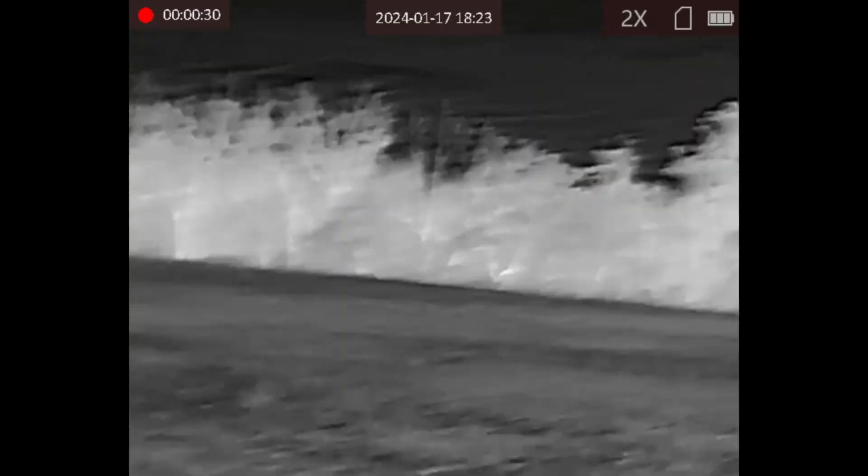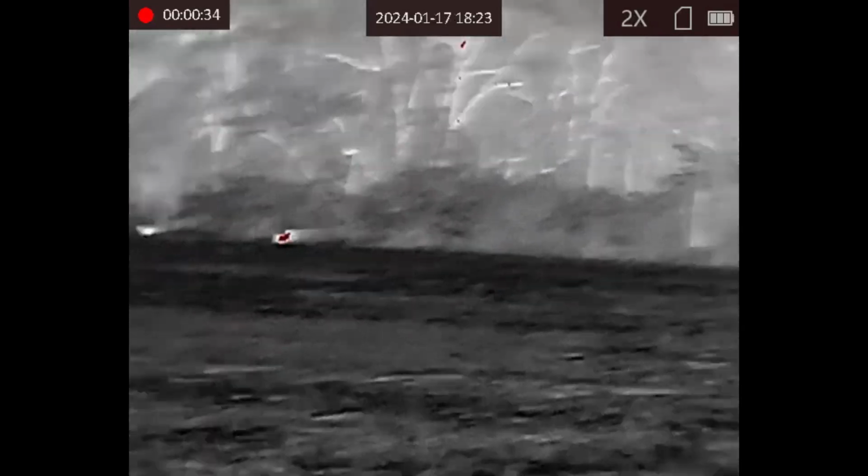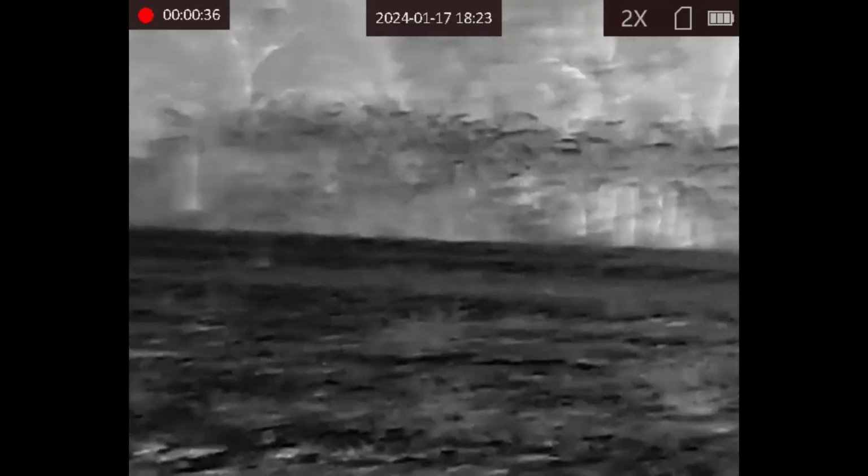That object in the background is actually a tractor. You can see the heat variation coming off of the tractor.